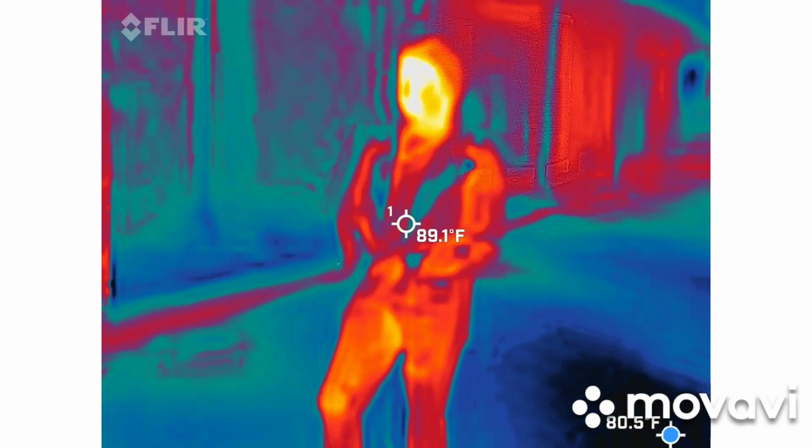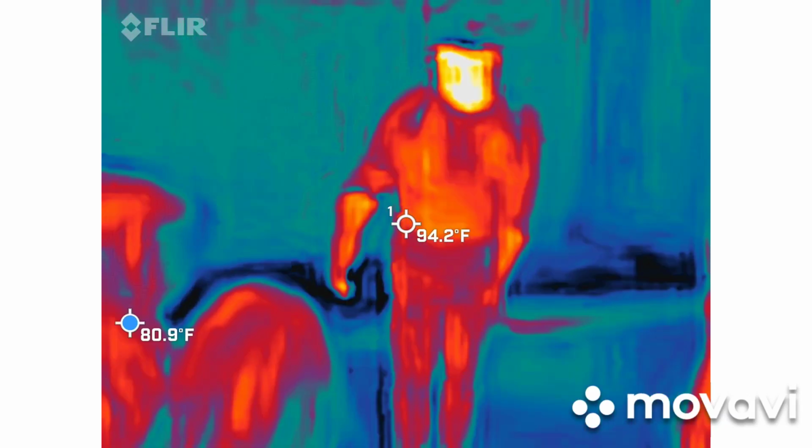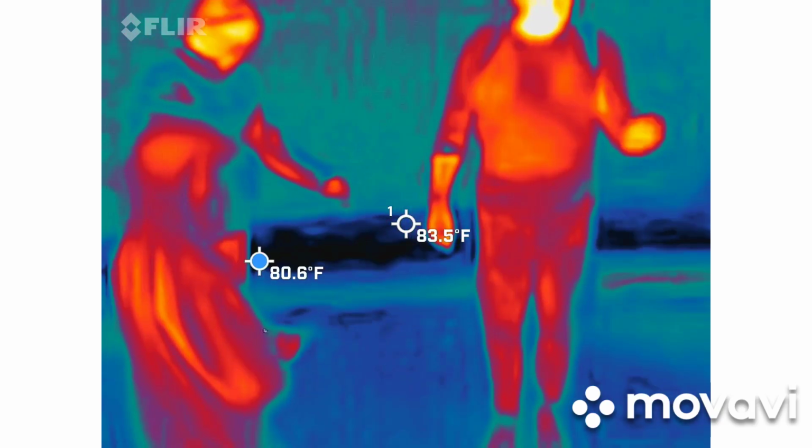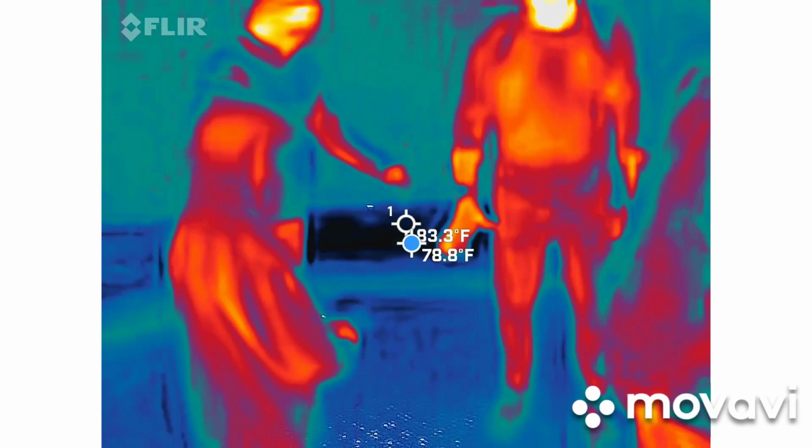As far as the lasers go, why don't you step over here for just a second? Point your lasers on the ground. All right, so you, Ben, when you guys are filming, you're not going to be looking down, you're going to be looking through it.